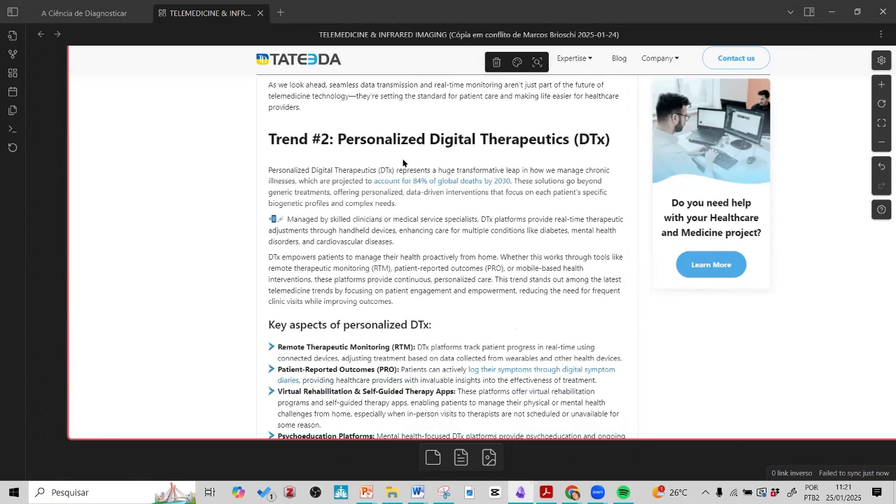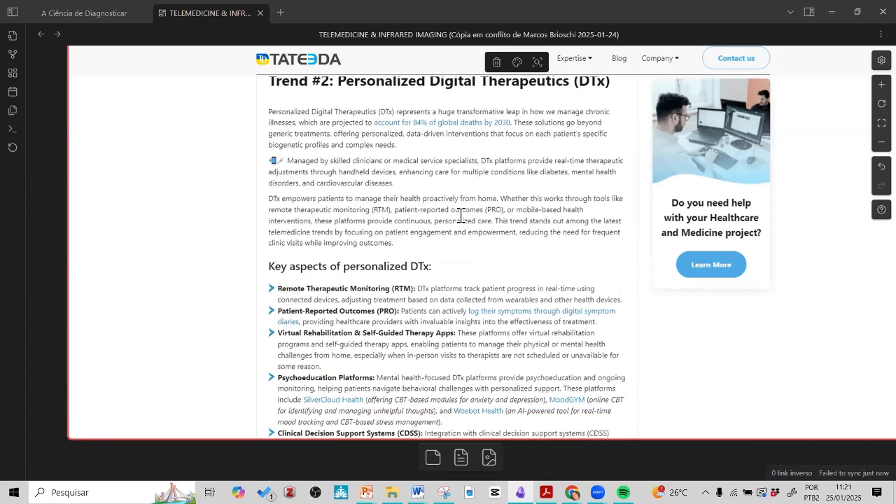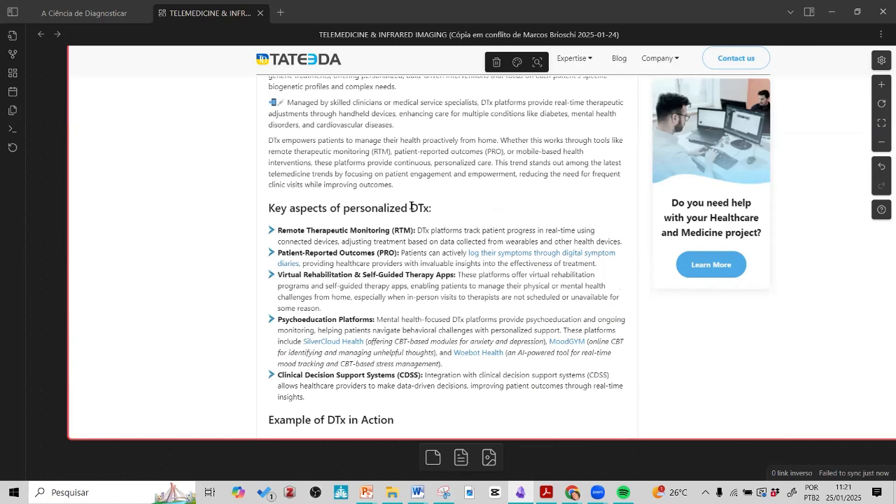The second trend is personalized digital therapeutics, DTX. It's increasing because of deaths related to cardiovascular problems and diabetes. And we must understand that infrared doesn't need to be a definitive diagnosis all the time. Oh, you really have that?